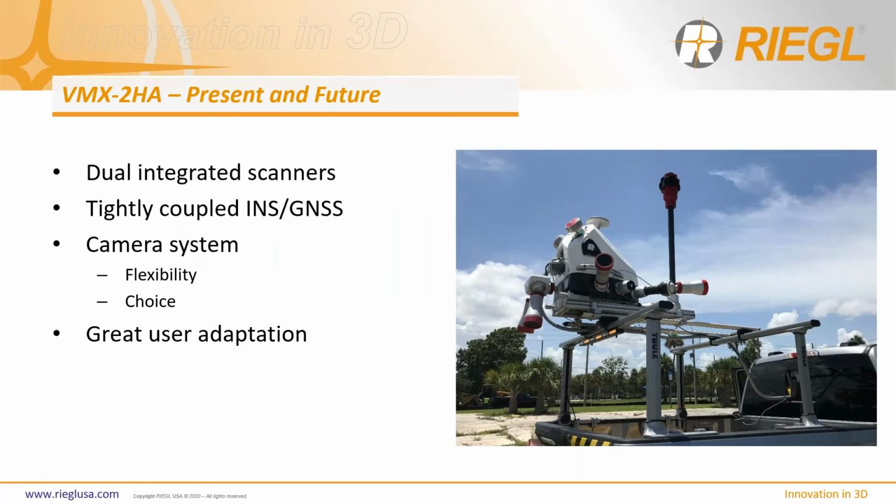So without further ado, I present the present and future of our mobile mapping systems, the VMX2HA. And the reason why I say future is because with all the additional camera add-ons that are possible with the VMX2HA, there's a lot of future add-on capability that could come out. And we've already made strides with that in terms of adding on the pavement cameras. And we have some new cameras to talk about today as well.